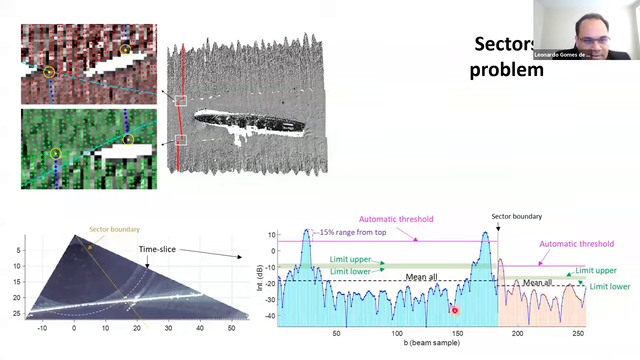The problem is, in the other sector, I should reject everything, but I have one peak that is stronger than the other. Even if it's not as strong as the blue sector, in terms of the red sector, it stands out. So my automatic threshold grabs this point here and creates a spike for me.